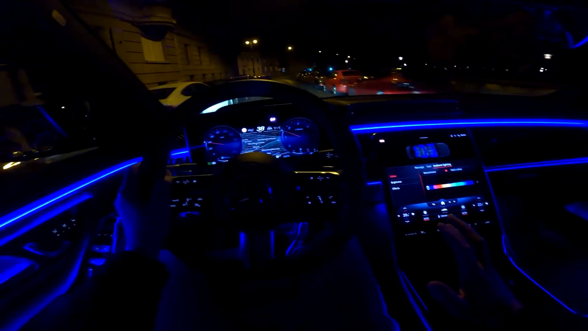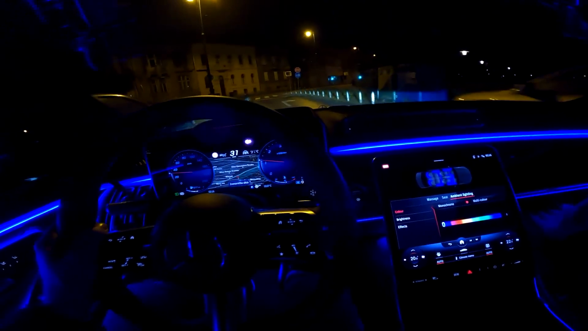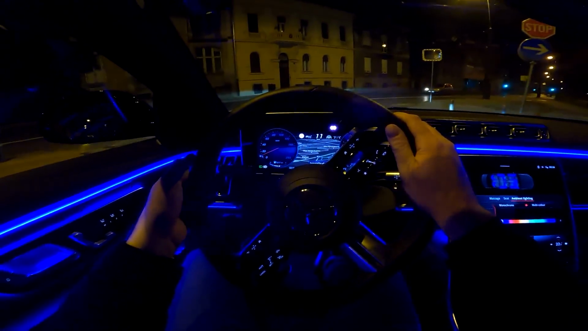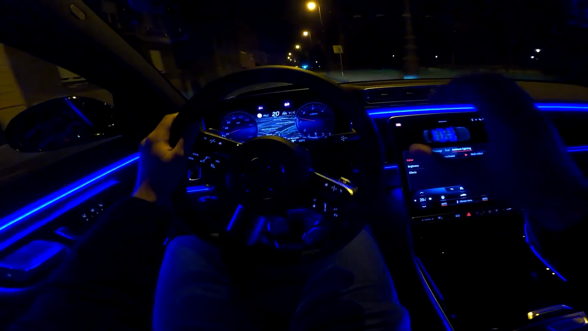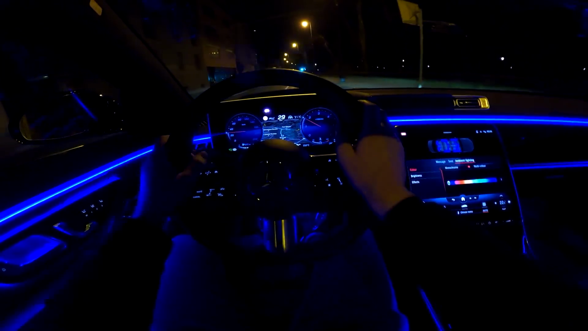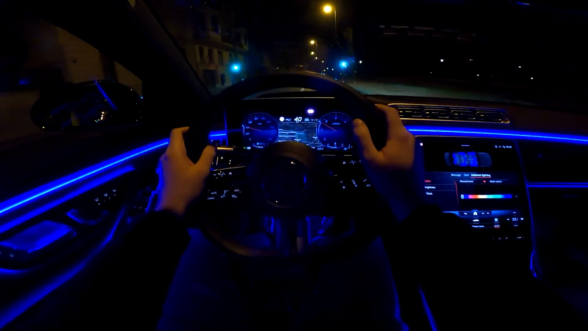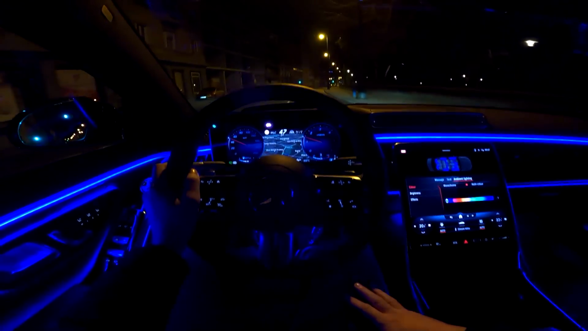So there is actually a very nice smell inside because the fragrance is there in the glove box, and it is inserted into the cabin through the air vents. And speaking about the air vents, there are actually 20 motors controlling all the air vents in the car. So you can just imagine how much technology this car has. It's so impressive.